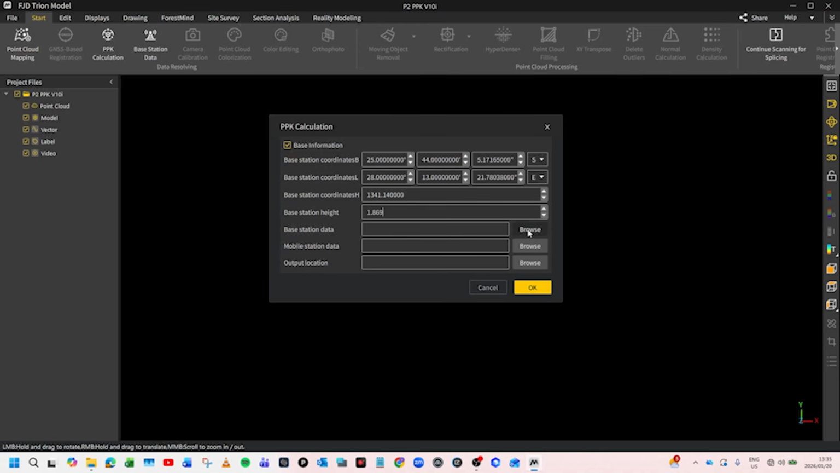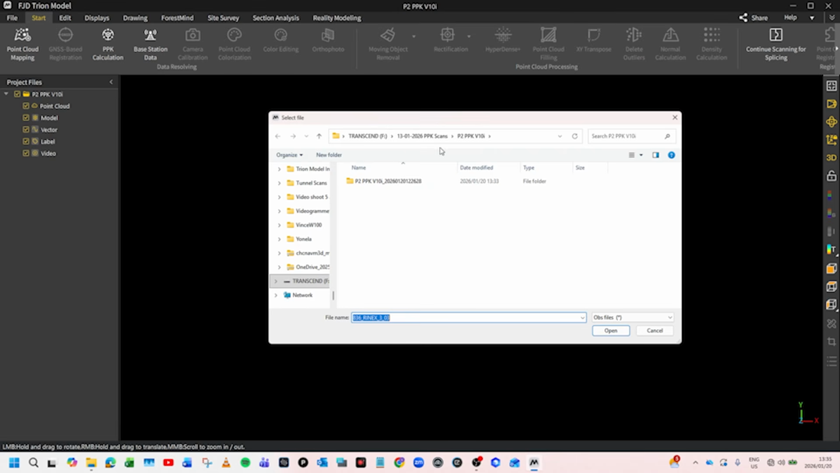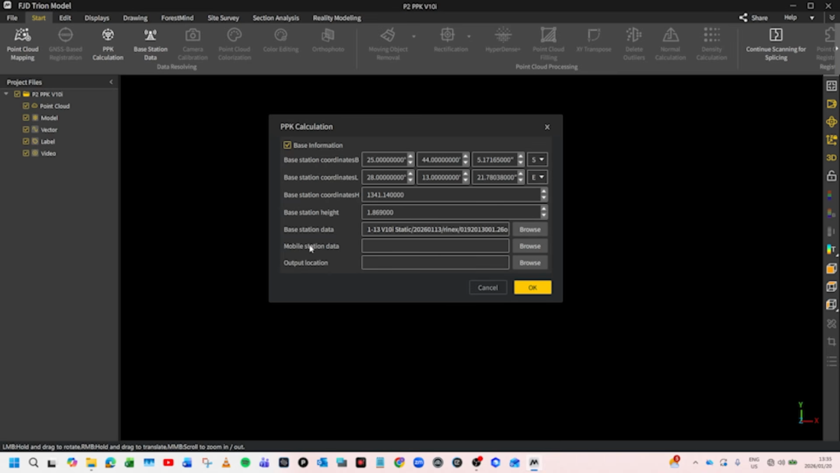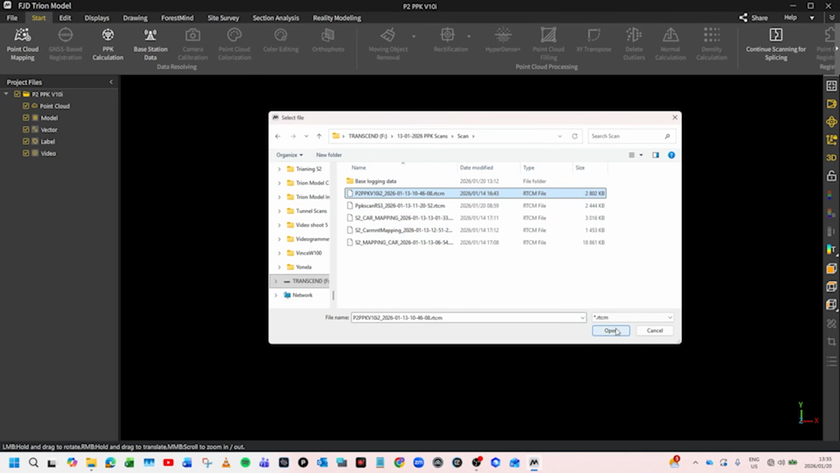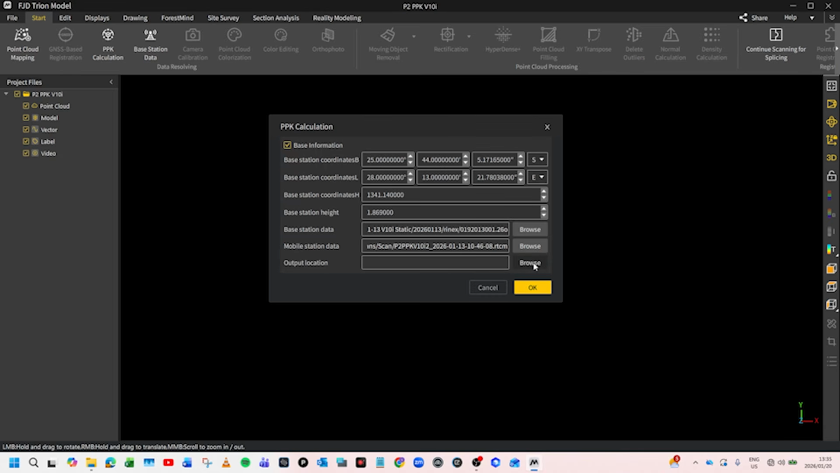We'll select the base station data. Then select the mobile station or scanner data. Then select the output location.